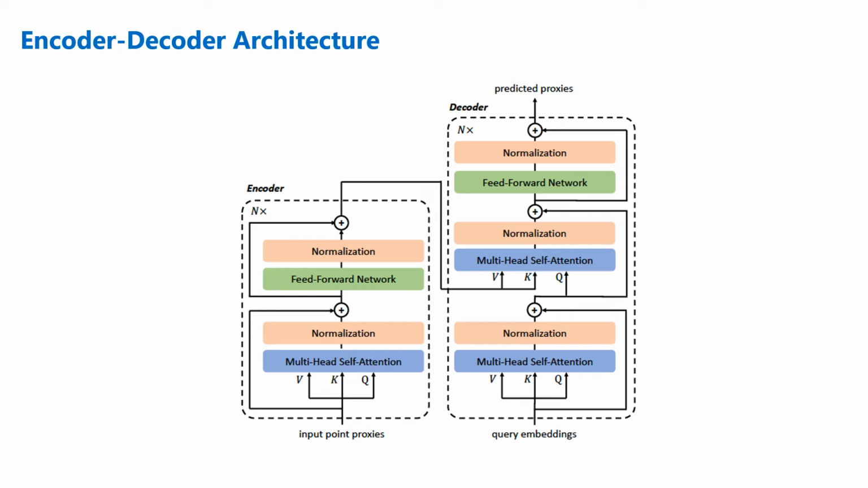This is the detailed architecture of the encoder-decoder model. The encoder-decoder architecture consists of n multi-head self-attention layers in the encoder and decoder. The self-attention layer in the encoder first updates proxy features with both long-range and short-range information. Then a feed-forward network further updates the proxy features with an MLP architecture.